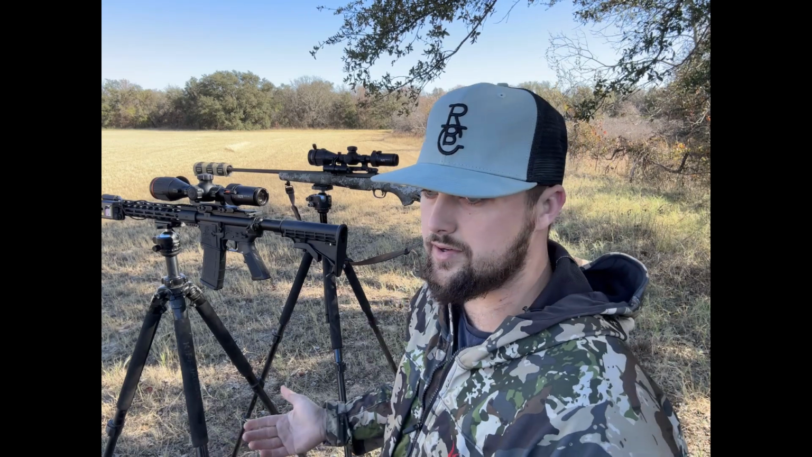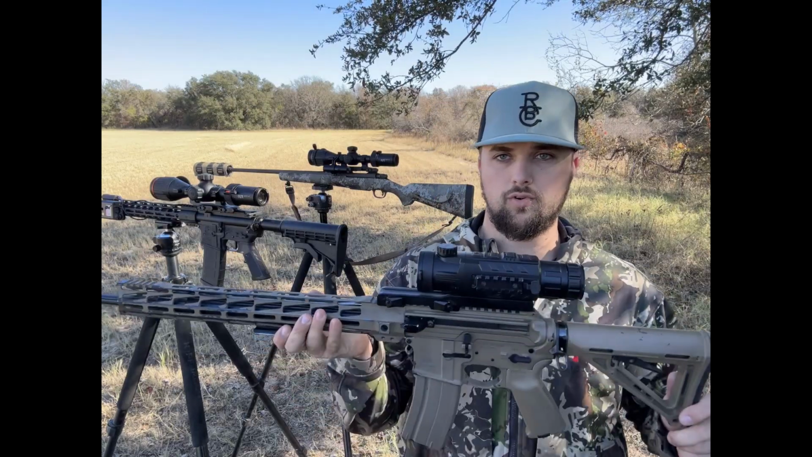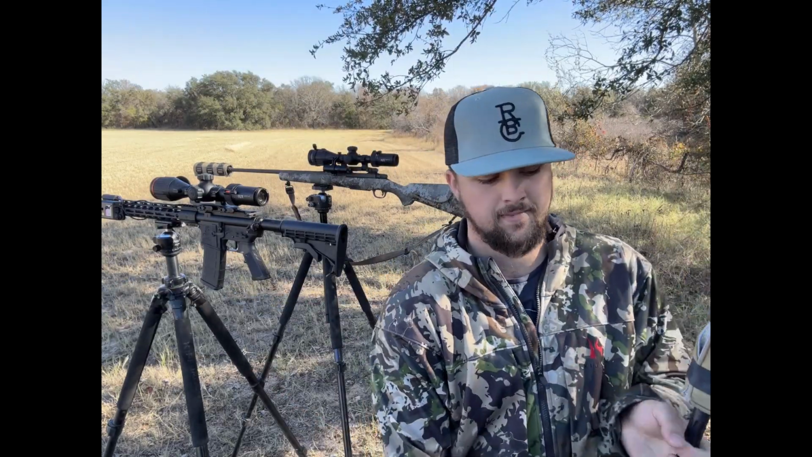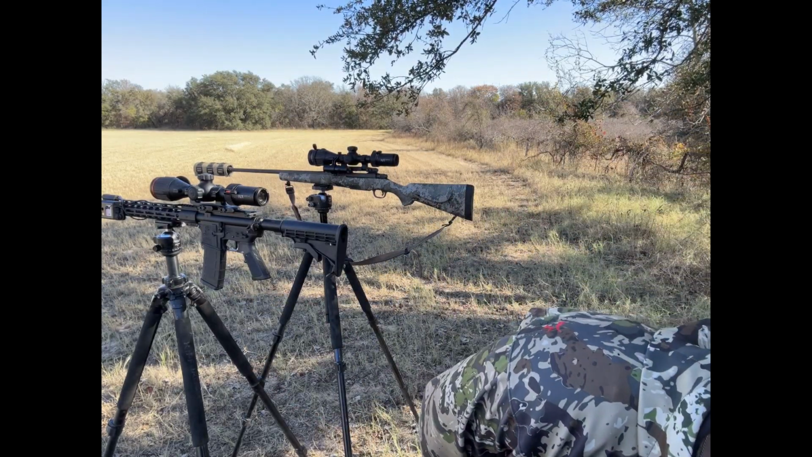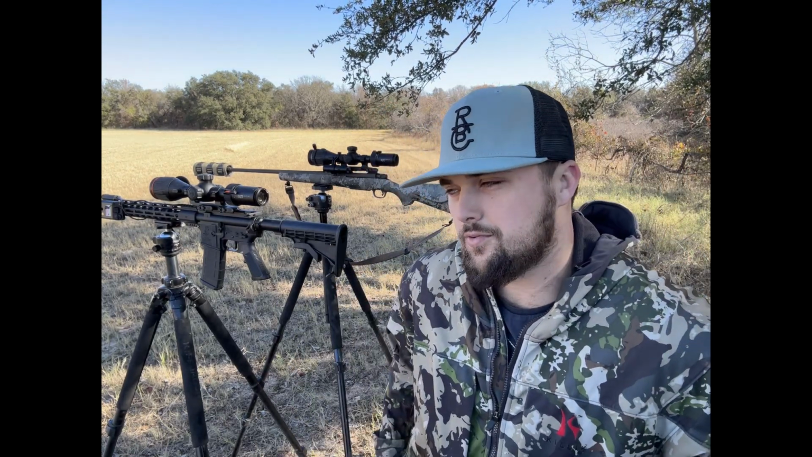which are new scopes since my last video. And I still have the iRay RL42. This is the Mark I, not the new one that just came out, but this is the scope that I've had the longest, and I've loved this scope ever since I got it. So I don't plan on ever getting rid of it.